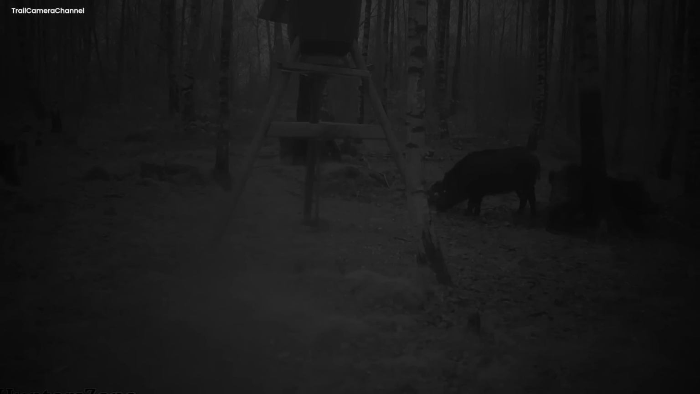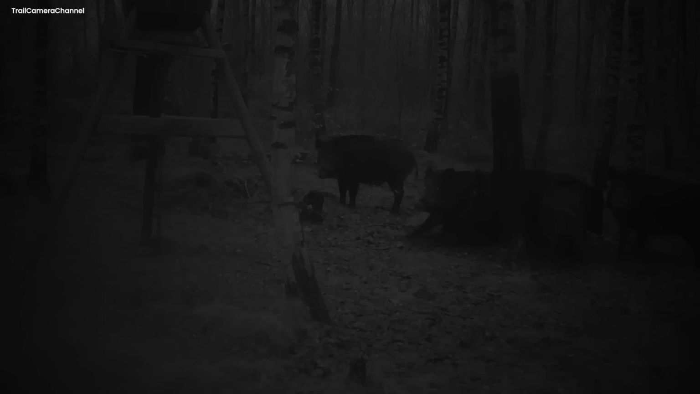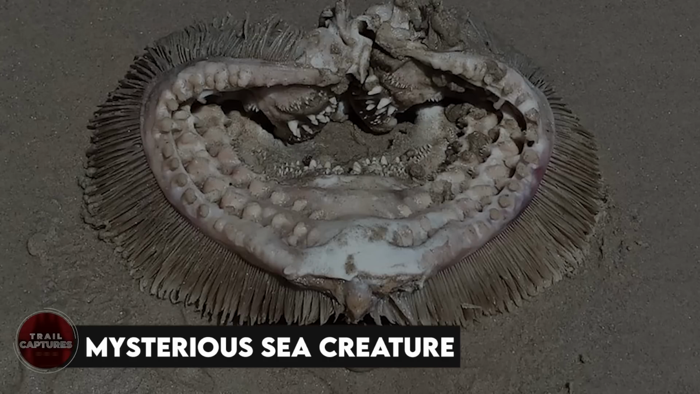In the middle of the timber, the wild animal and the camera shared a story told in silent video under the moon's careful gaze. Mysterious sea creature.